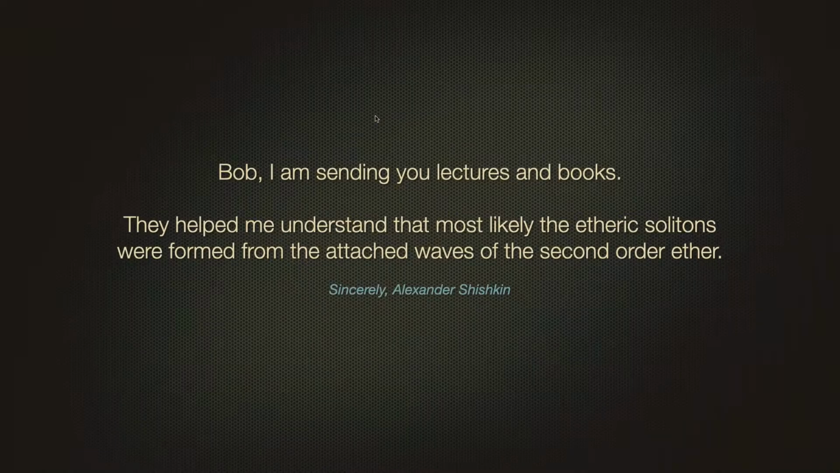I will go over this book that was shared with me by Alexander Shishkin. Alexander Shishkin is a top level Soviet era scientist. All of the Russians respect him, and he's writing to me and saying, well, he sent this to me. It was a little while ago, but the book is so important. Bob, I'm sending you lectures and books. They help me understand that most likely the etheric solitons were formed from the attached waves of the second order ether. I will get a full description of what he means by that, but I think you can probably guess.